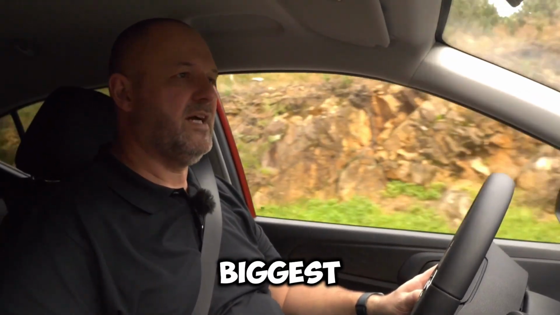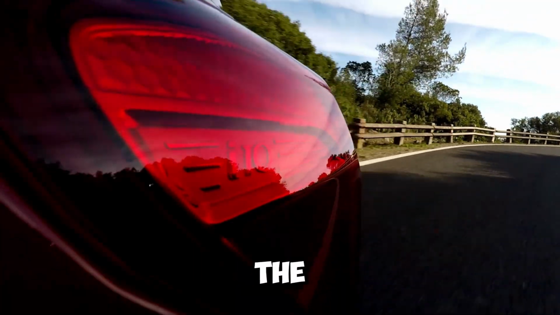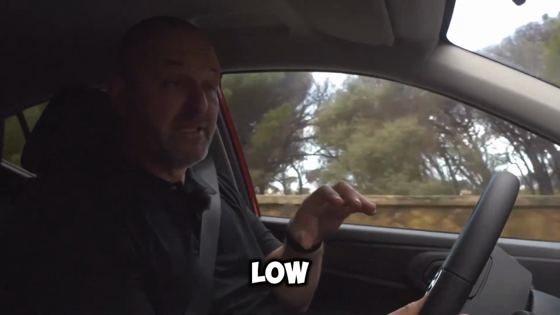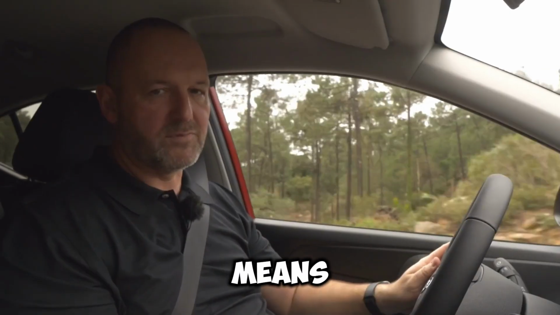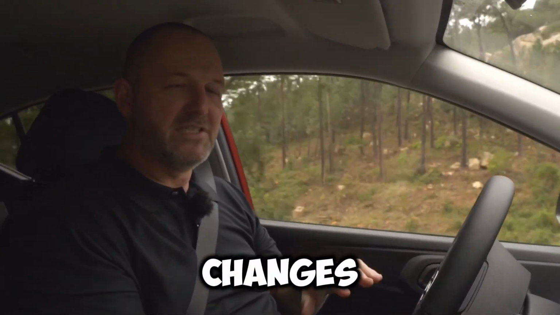The absolute biggest pro is the sheer value for money regarding running costs. The fuel economy is fantastic, the insurance premiums are extremely low, and the mechanical reliability of the naturally aspirated engine means you will rarely visit a mechanic for anything other than routine oil changes.